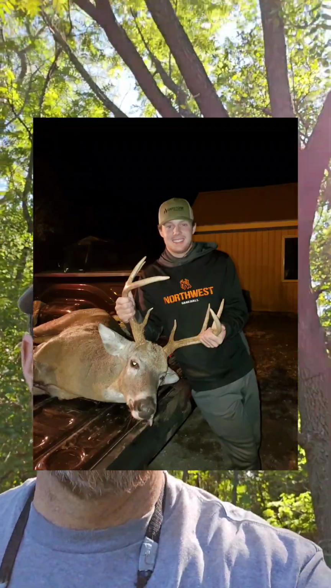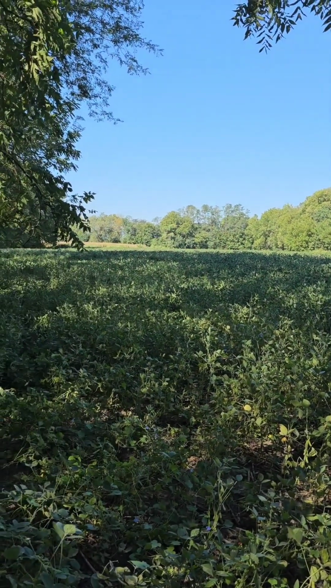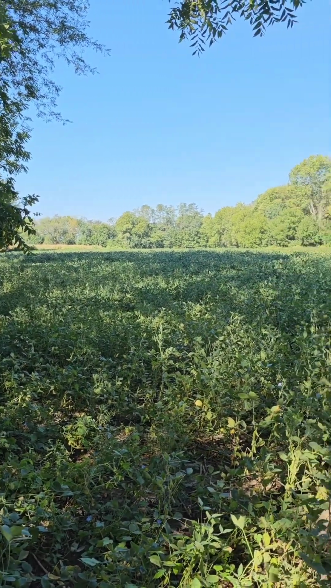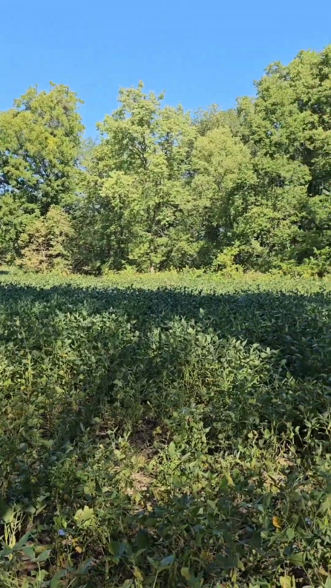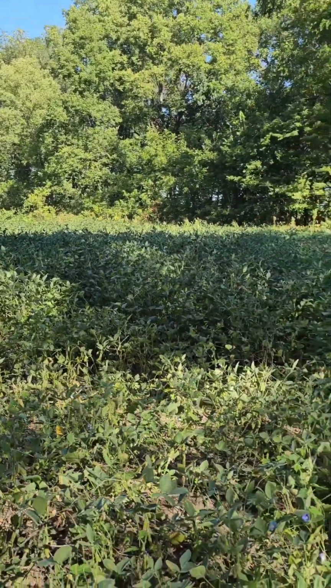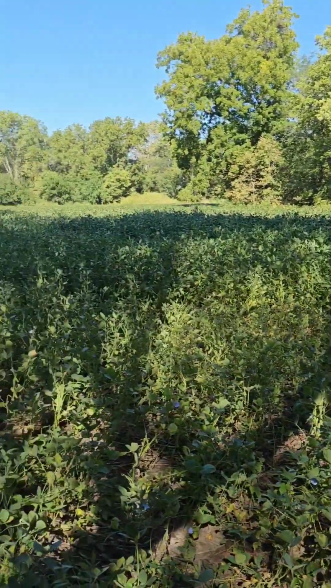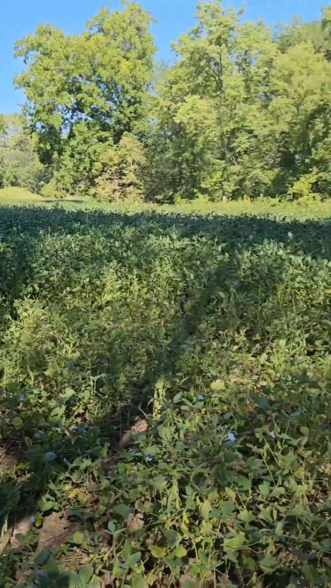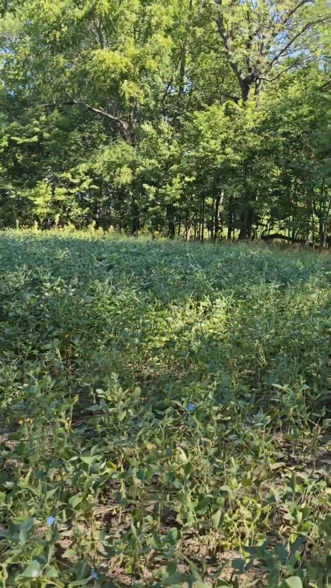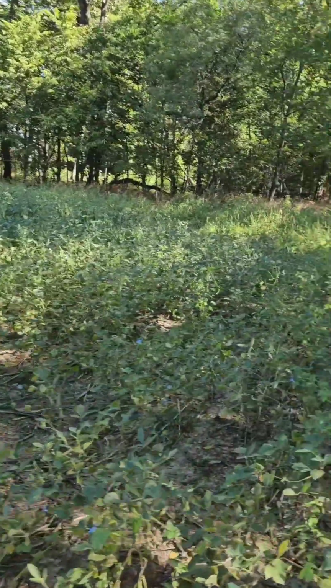This spot here, but it's just a small, I'm guessing 5-acre bean field on the other side of the creek. The big ag is across the creek, several hundred acres, but Grace has both sides of the creek here, and there's these little smaller fields on the other side of the creek.